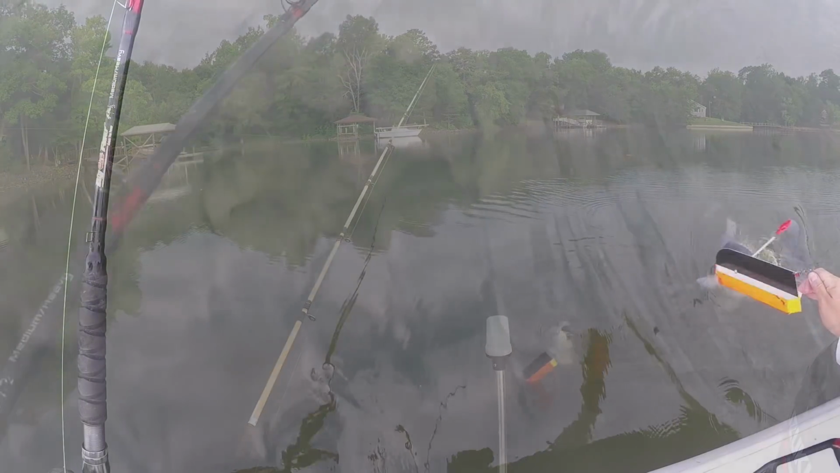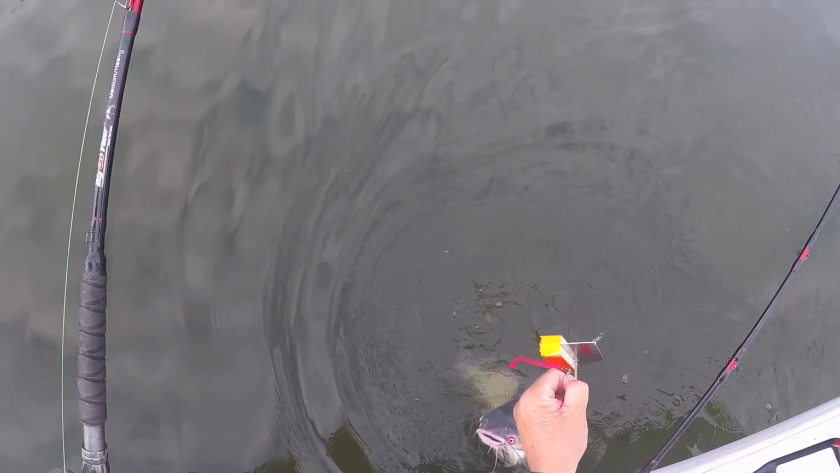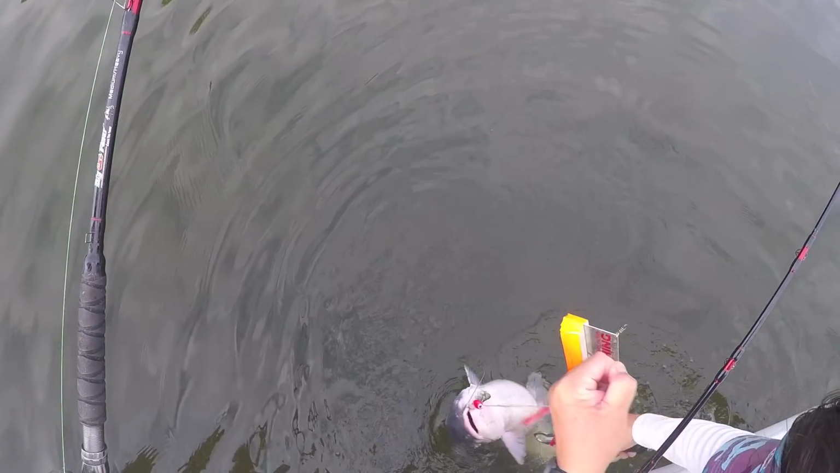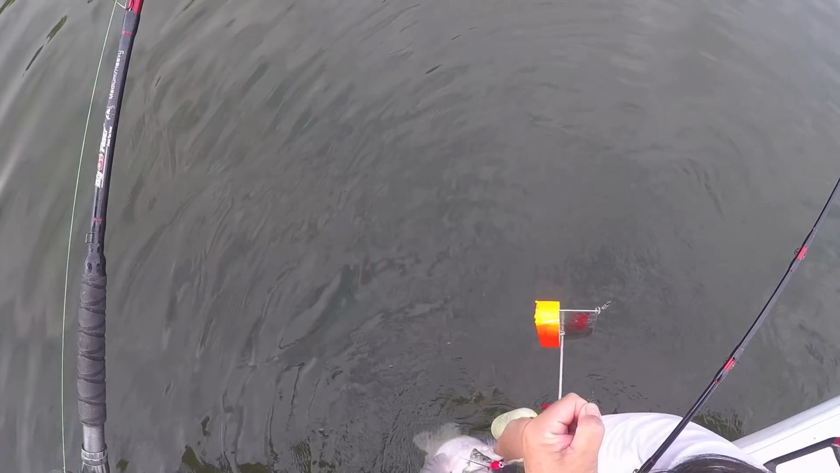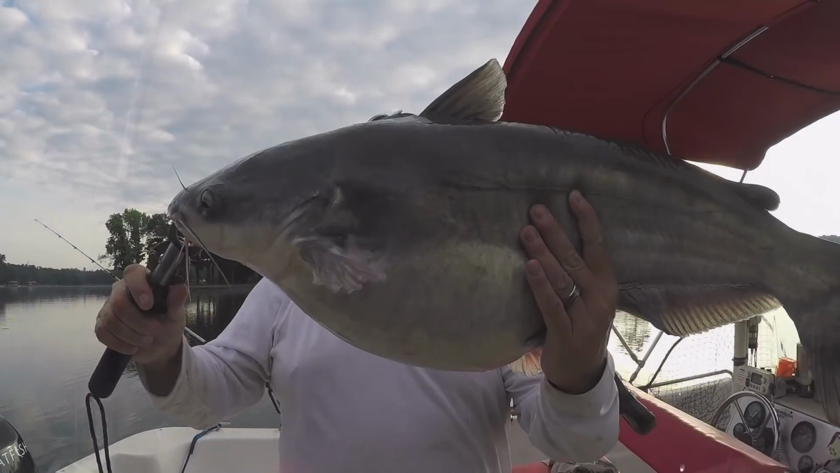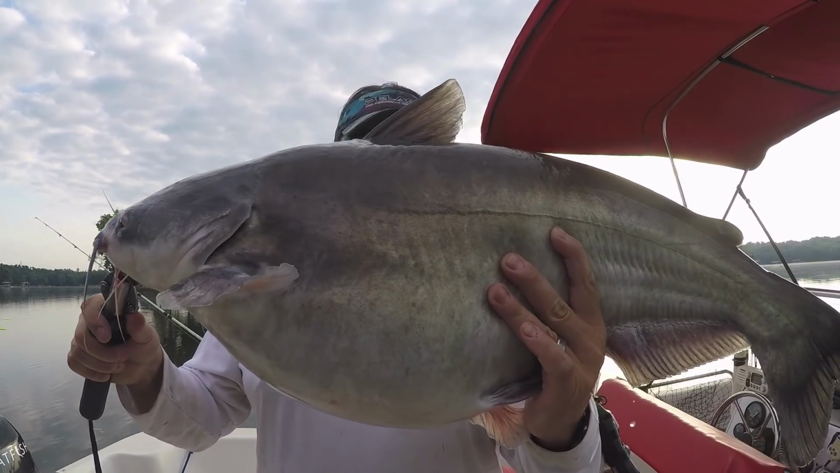Fish. That's a real good fish right there. Probably should be netting this one. Let's see. Open your mouth. Boom. Down to the belly. That's a good one. Good fish.